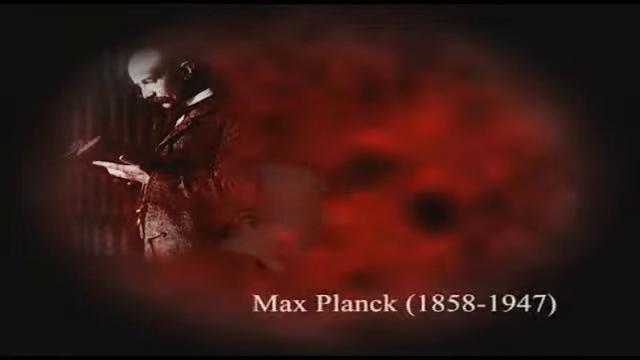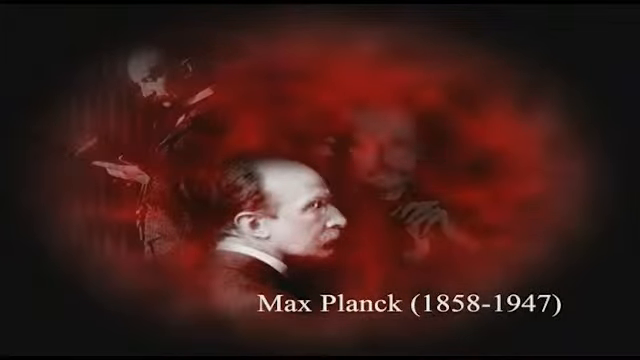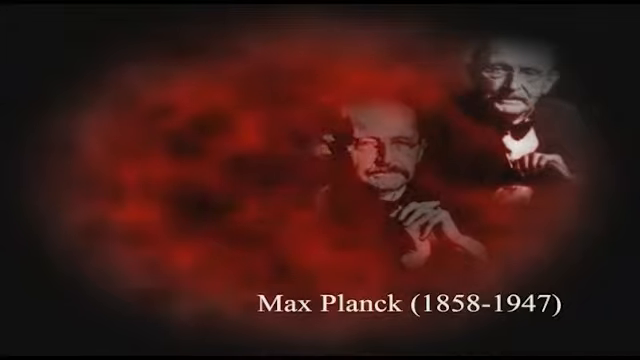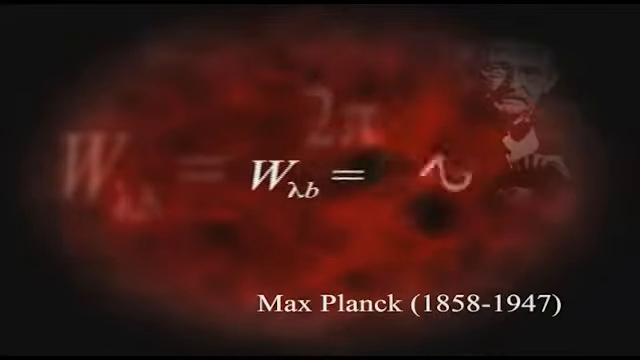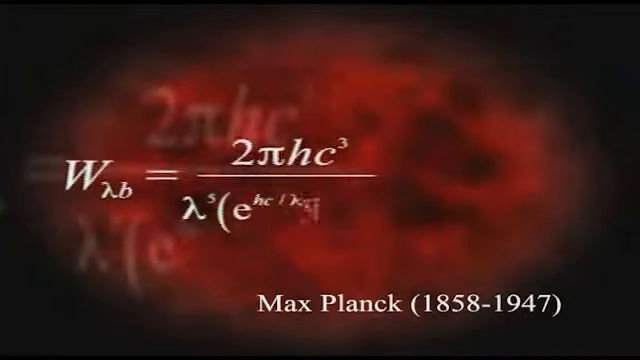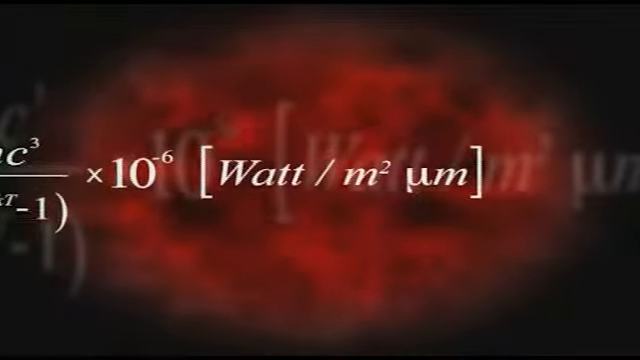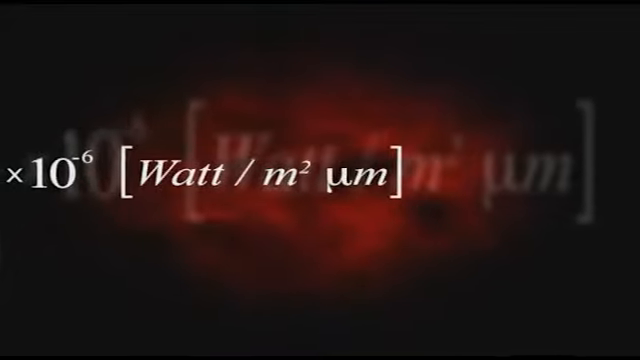We can illustrate this in another way too, using Max Planck's law of radiation, formulated in 1900. It's an equation that produces a curve which illustrates that the warmer a body is, the greater its emission at each wavelength, and the shorter the wavelength at which emissions peak. It seems complicated, but it isn't.